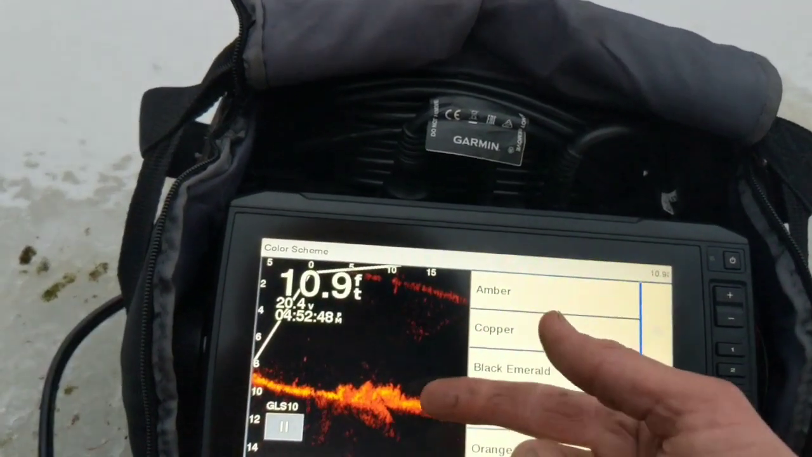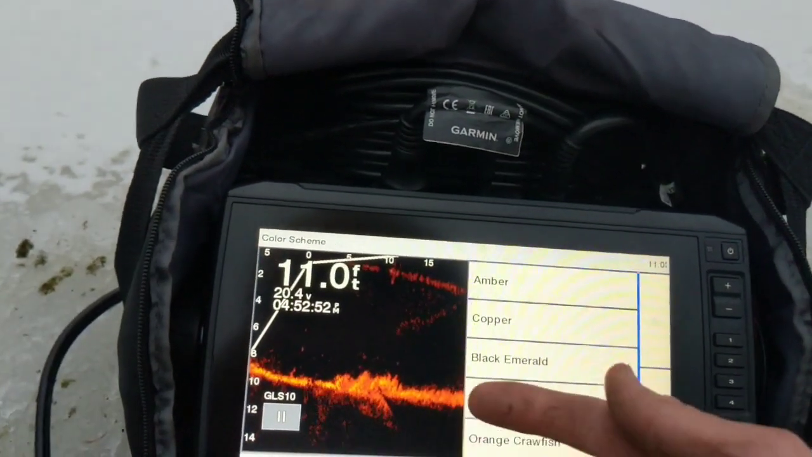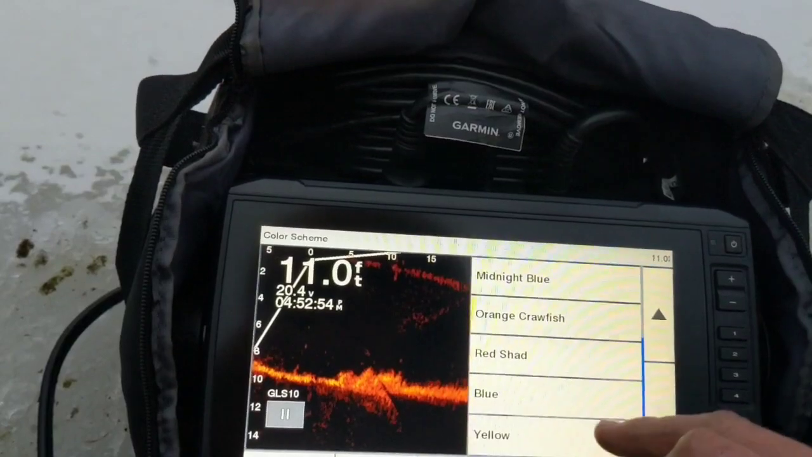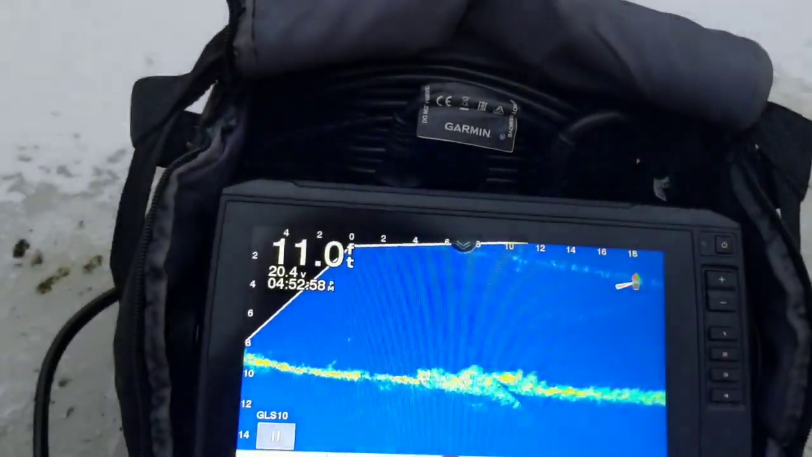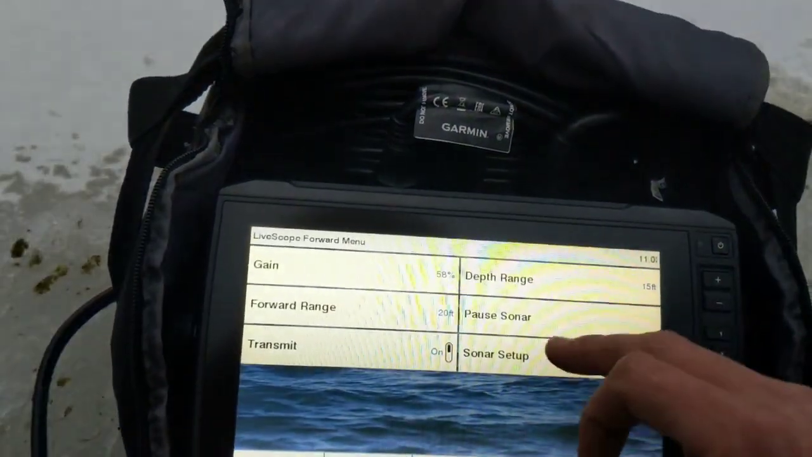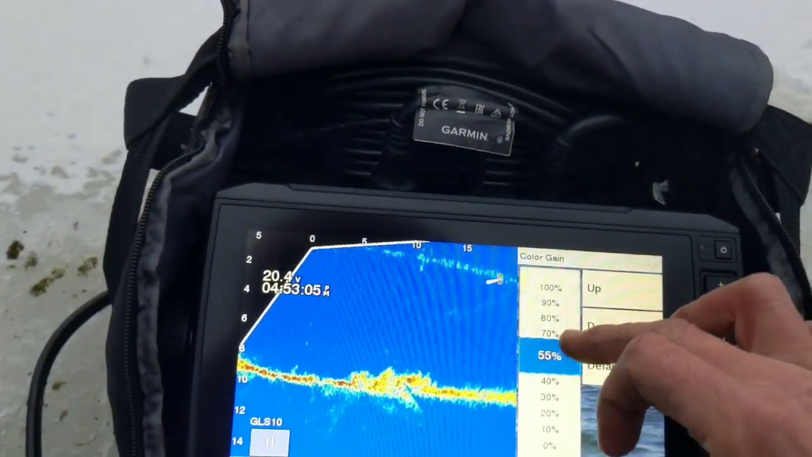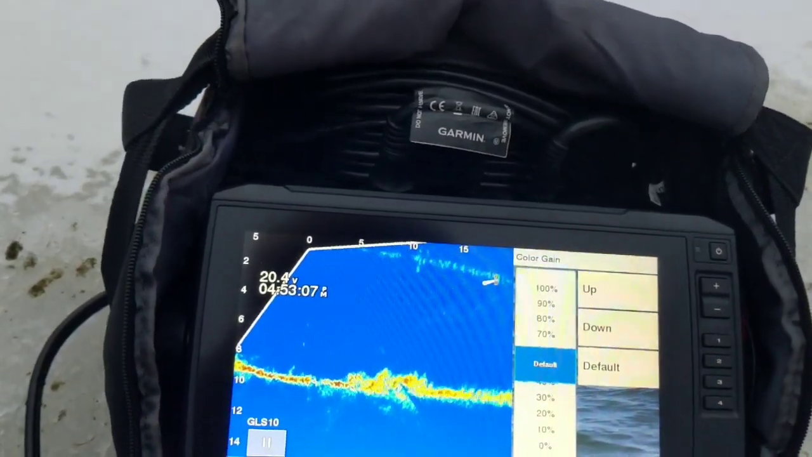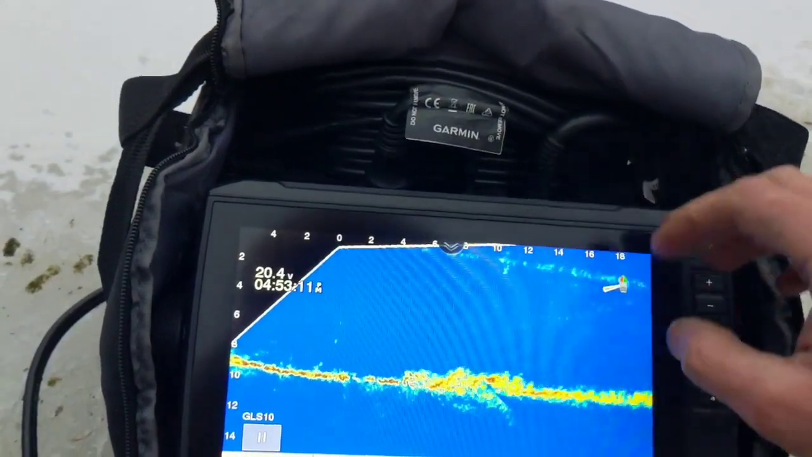Some people say you get a better depiction of the object, a better fish look in this one. I'm not sold on that either. I always run blue. I think it's better for what I do. So those are just some of the little settings that people can change. I usually start on default, but there are a few things you could change to really clear that up.